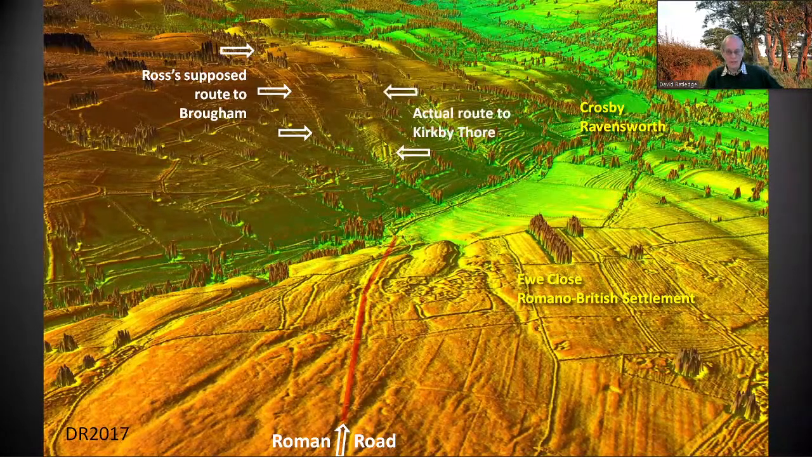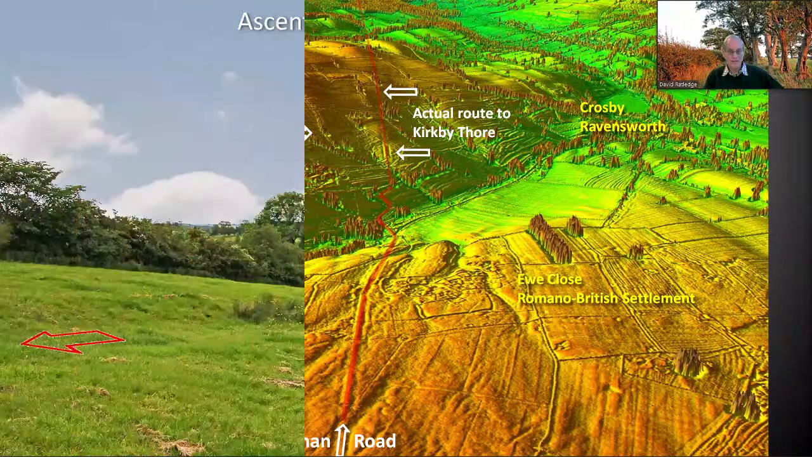This was spotted by the late Hugh Toller, the first road discovered by lidar, I think, in this country. So there it is. It's not going to Penrith, it's going to Kirby Thor. Lovely zigzags as well. But boy, is that road faint. It's not easy to spot.